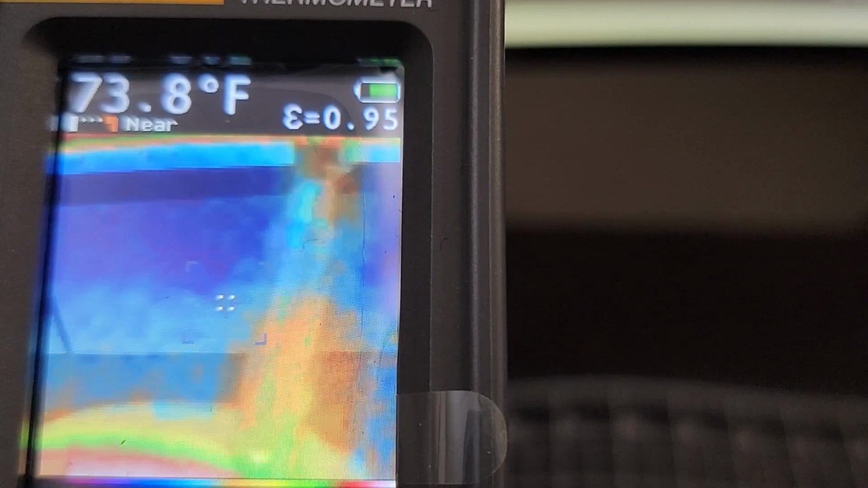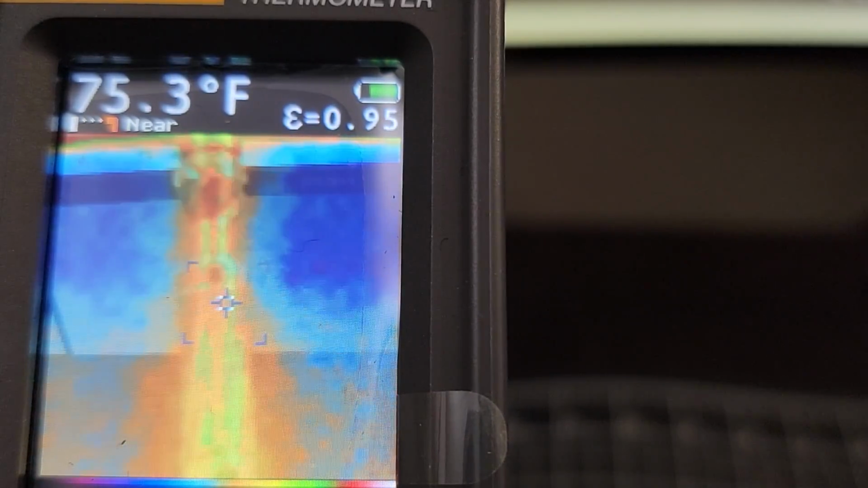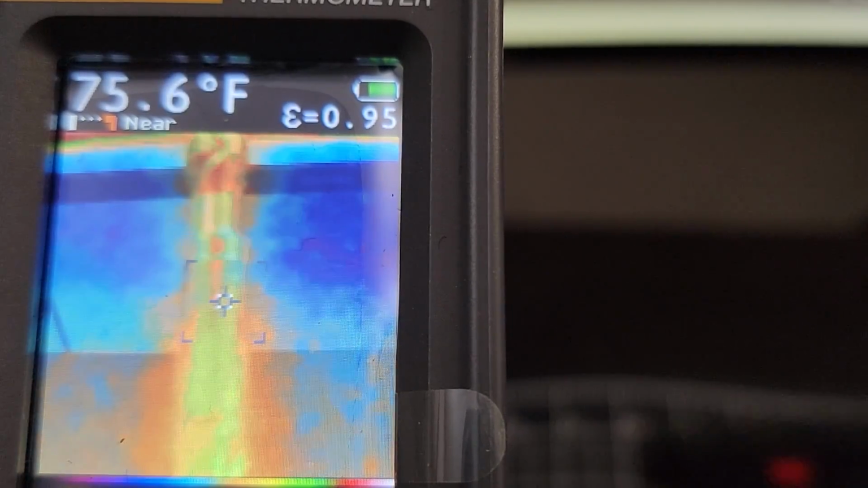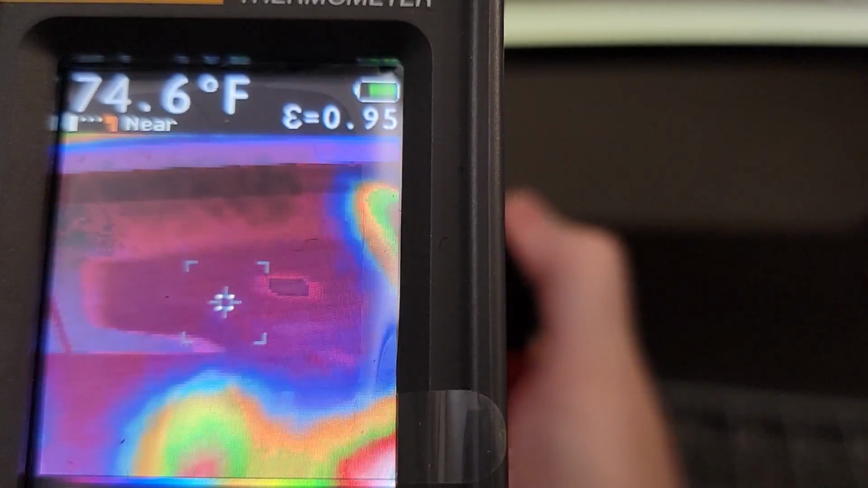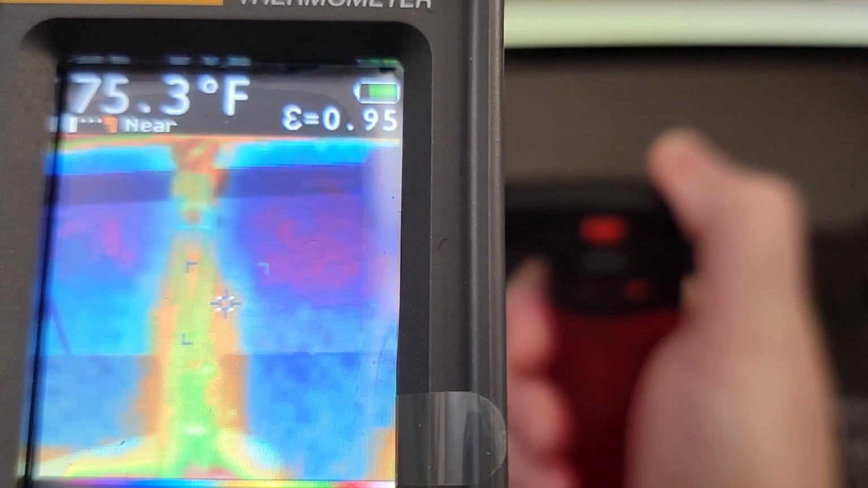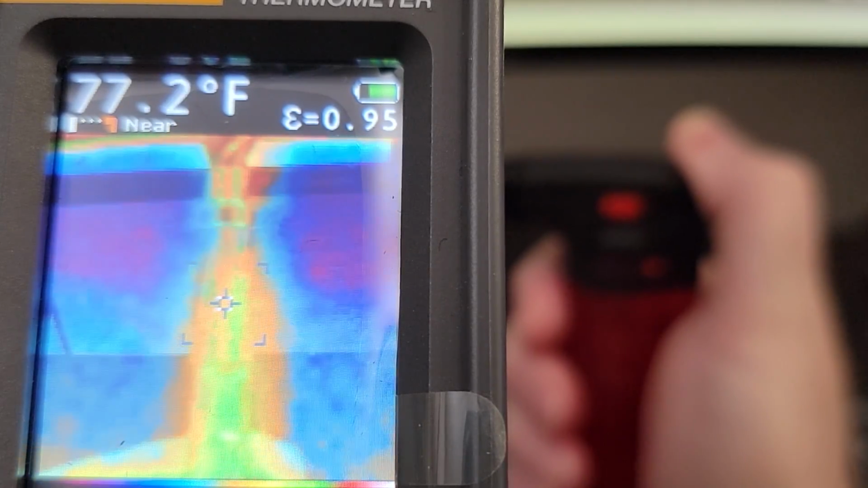Right now I'm just getting some baseline thermals on the stem and the tip, and getting a feel for the distance of focus here on the thermal camera. It may not be 100% accurate, and sometimes the thermal imaging doesn't quite line up with the background imaging, and that's something that we just gotta deal with.